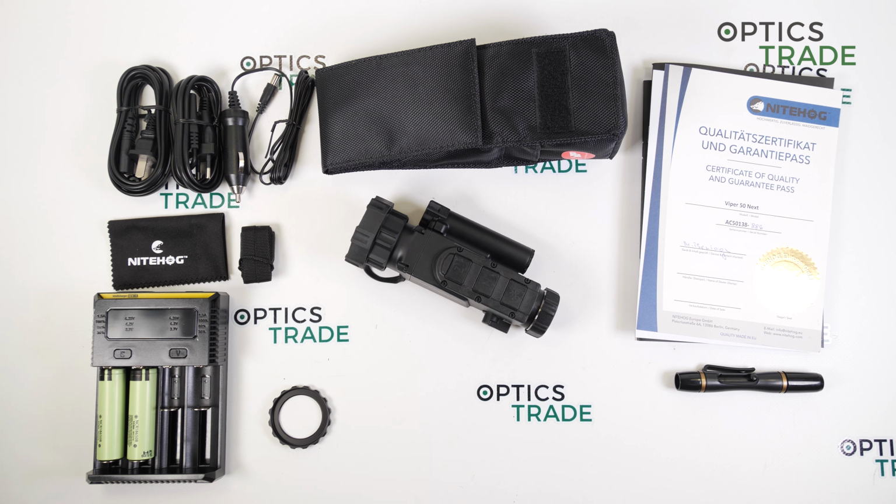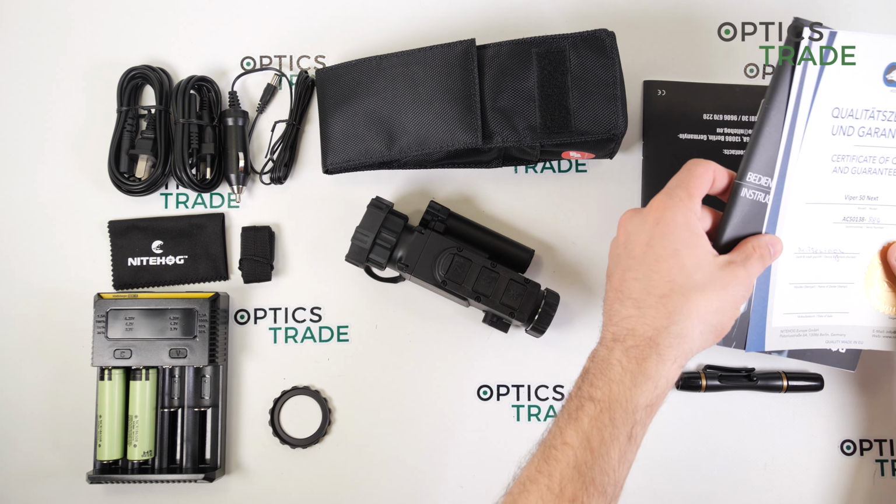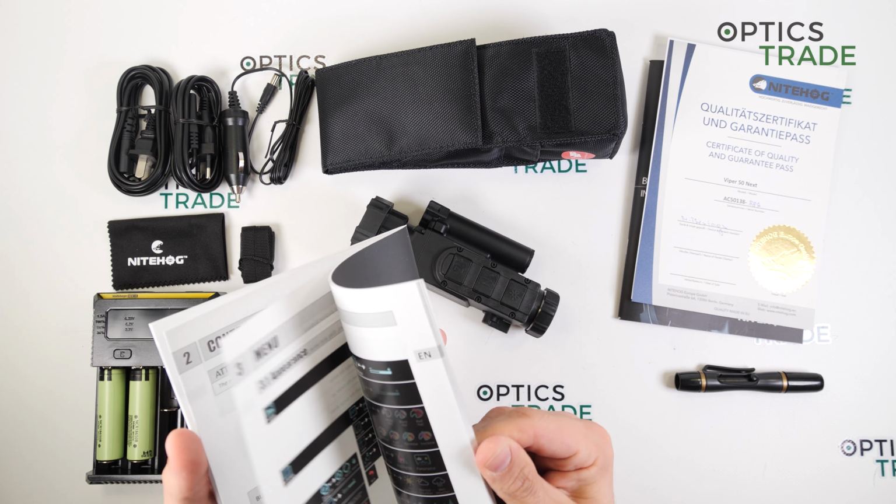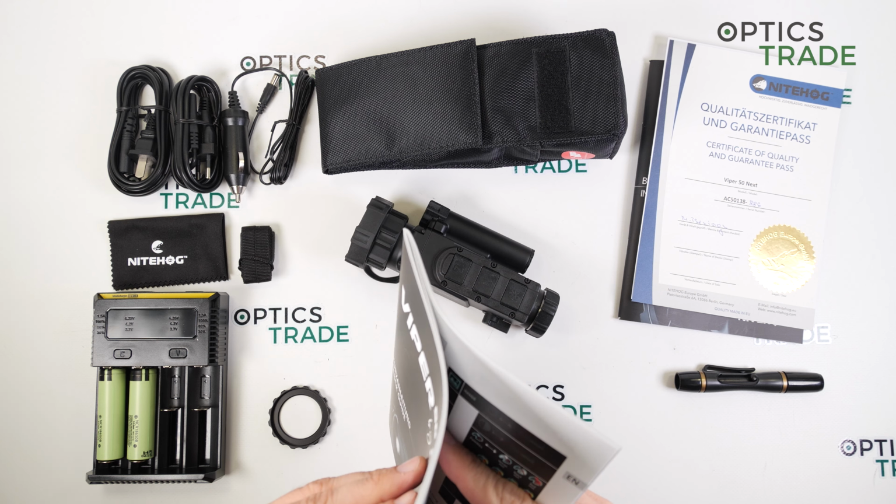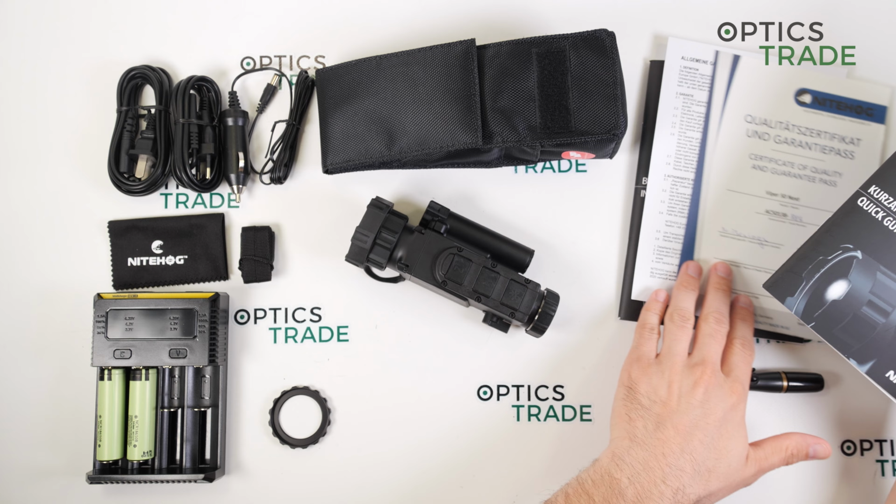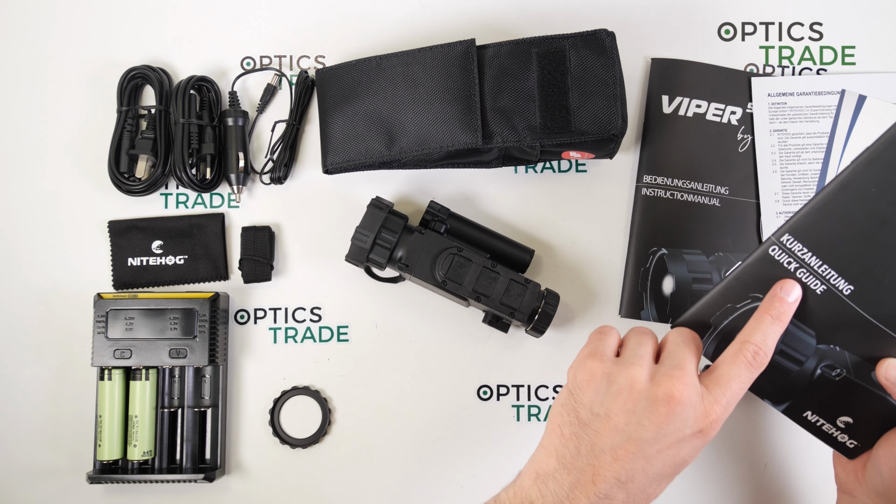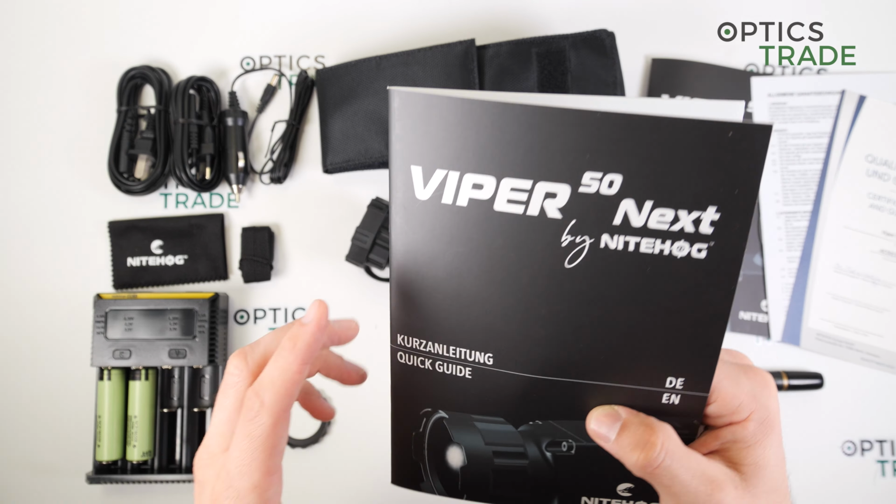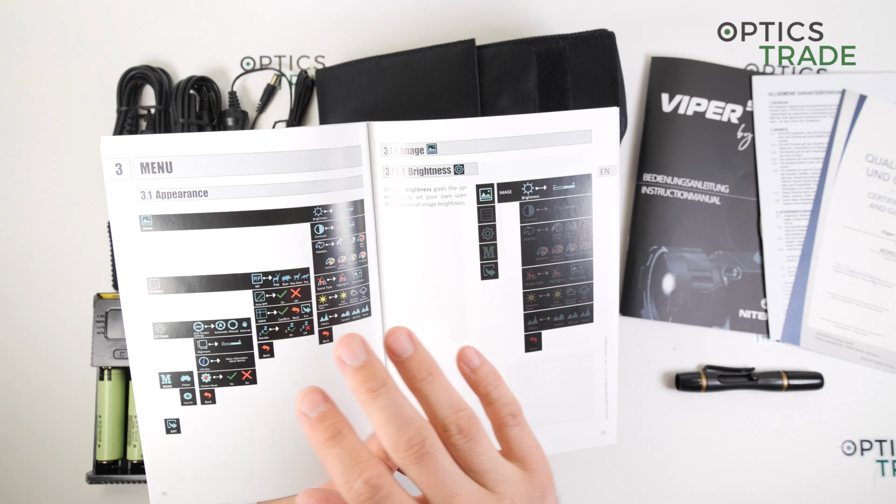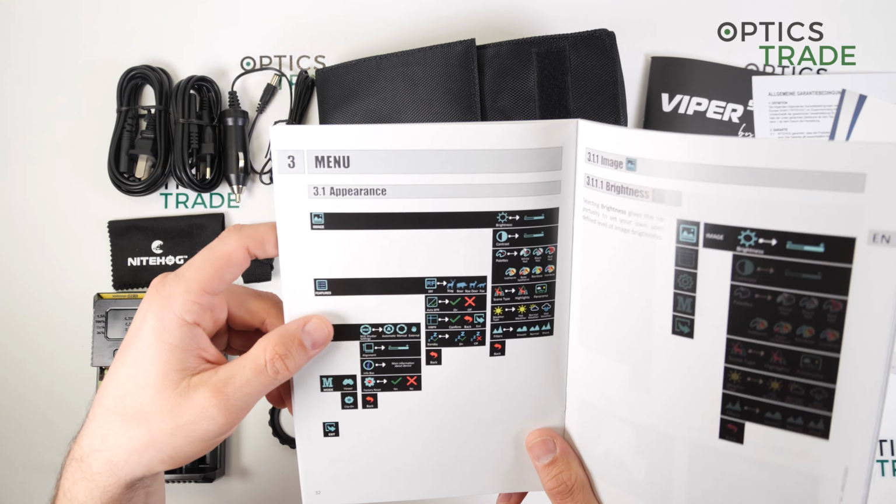Okay, now for the menus of the device. I think it's the easiest if I show you in here. The device comes with two manuals, the big instructions manual and a quick guide like this. There's more in detail in the big one, but all you need is, I think, in this manual here.